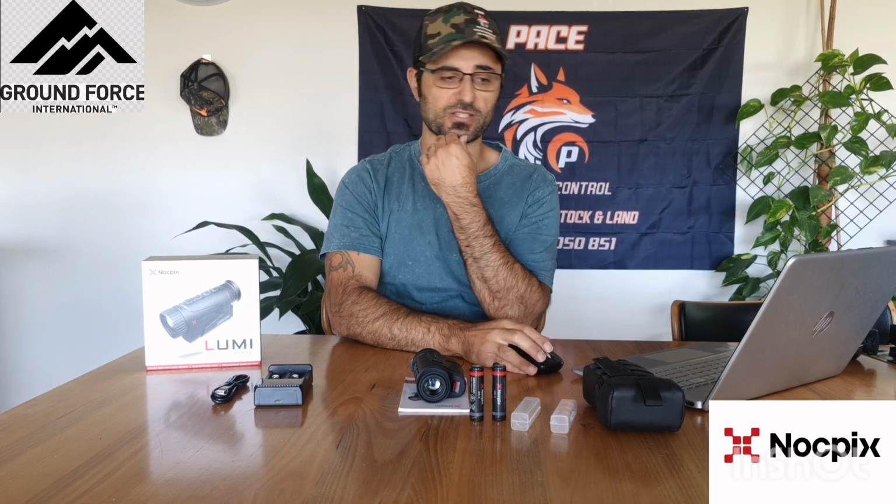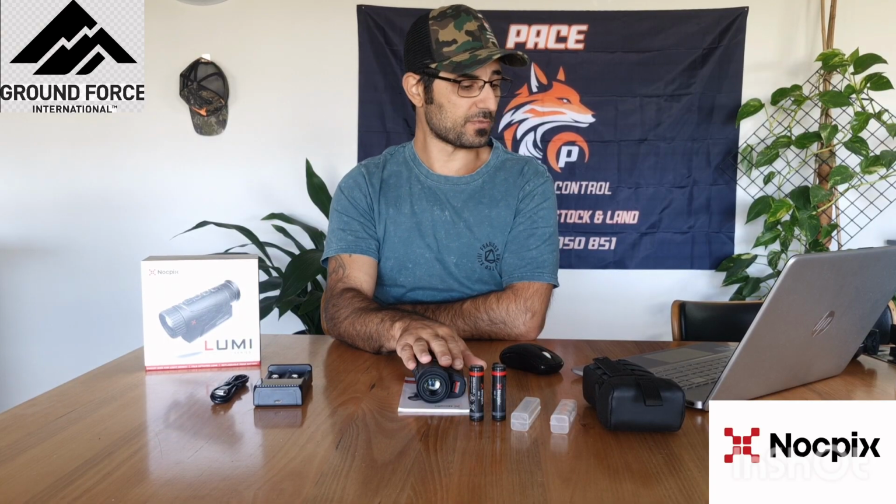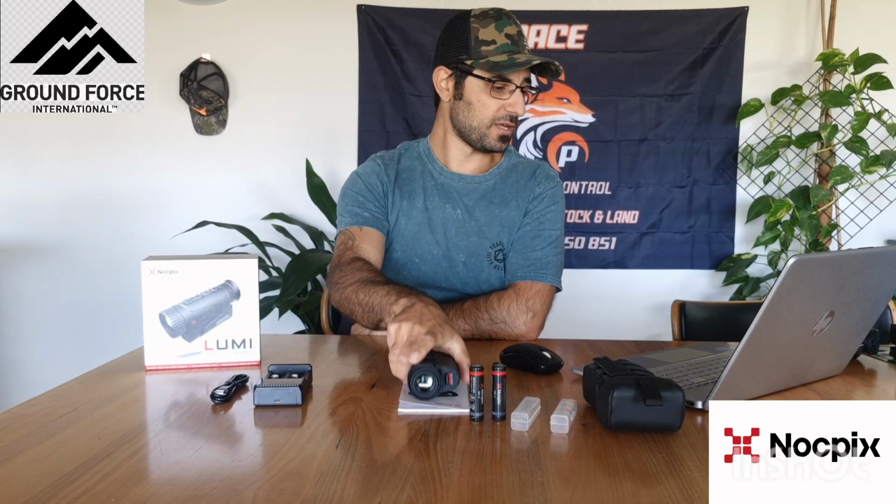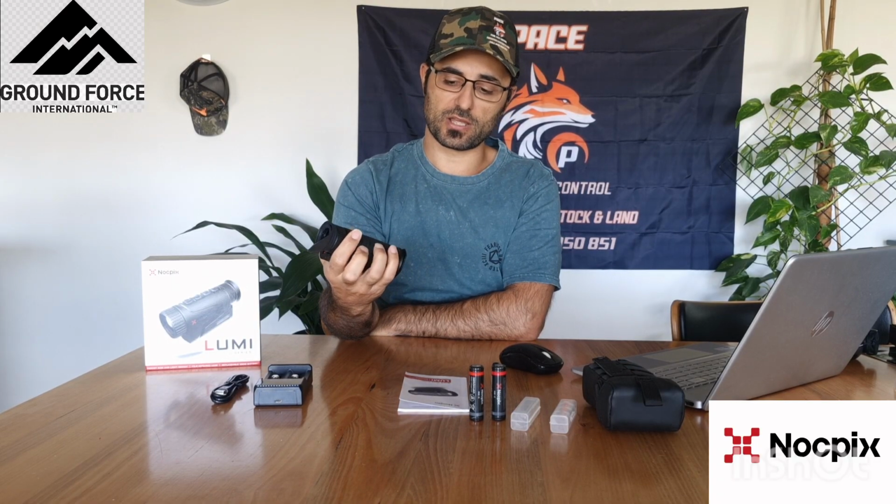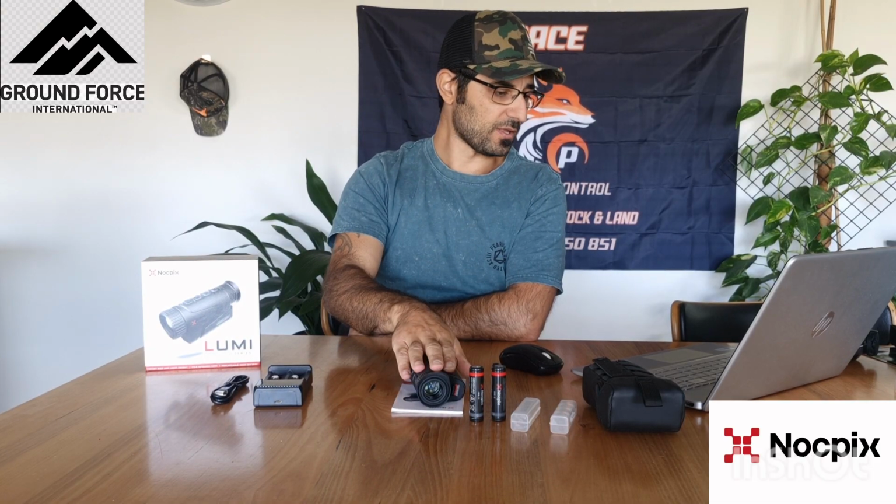Good value for money, as I said, starting just under $800. It does have electronic stabilization, so it reduces hand wobble, and you can go into settings and change that. The buttons are very easy to press and silent. They're not audible, so very quiet. So very easy to use them as well.